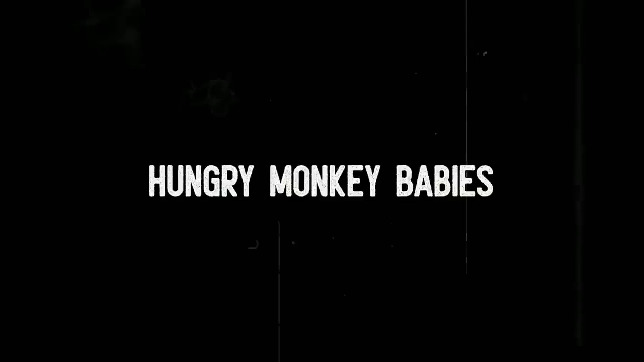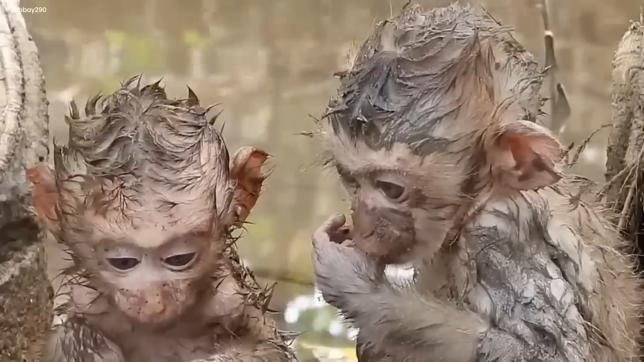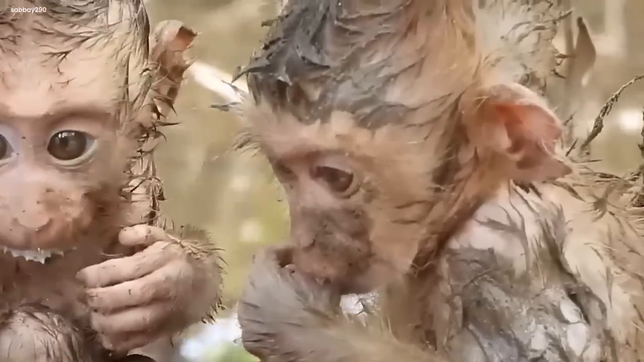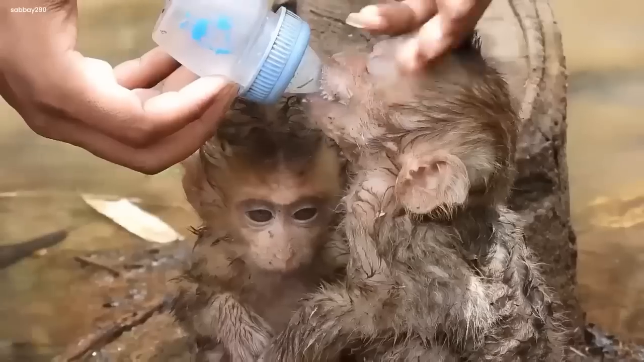Hungry monkey babies. The camera captured a sad sight of two little monkeys, all drenched and tiny. In the daytime, these little monkey babies were so small, and they were shaking because of the cold. They were really hungry and trying hard to find something to eat.